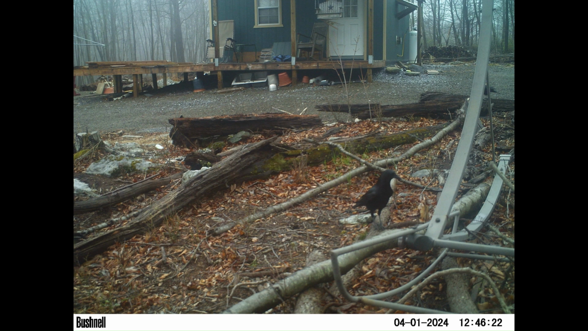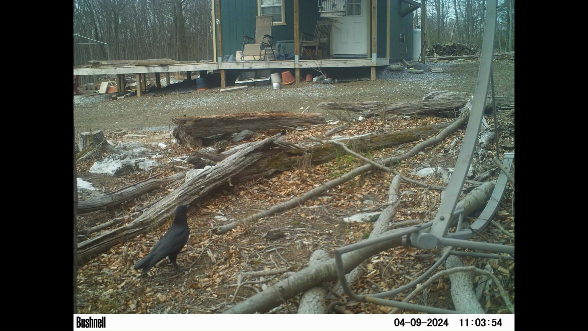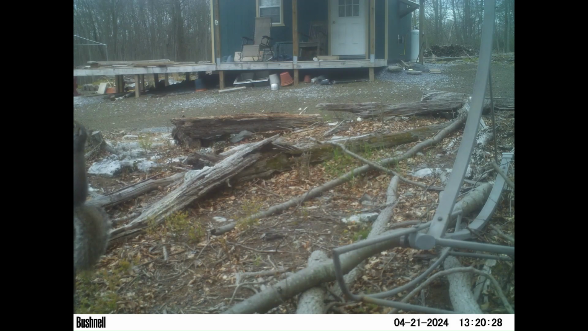And I also need to get my propane tank. So I got two of them, one outside and one inside, and both of them are empty at this point. They need to get filled up before hunting season gets here too.